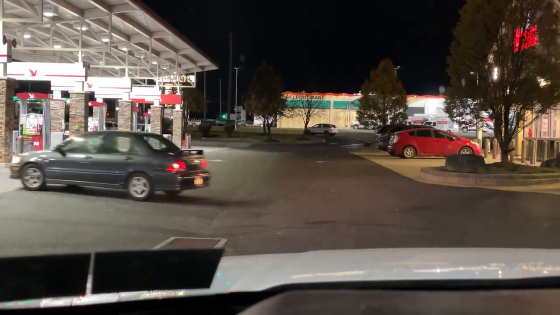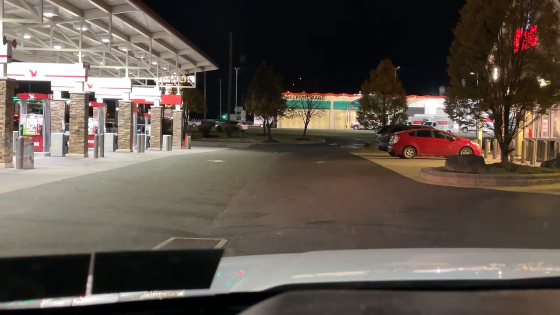I feel like pulling behind him, getting out, turning my truck off and popping the hood of my truck and say, oh, I just stalled out. I'm sorry. And then I let him get out. That's just rude, people. That aggravates me for some reason.